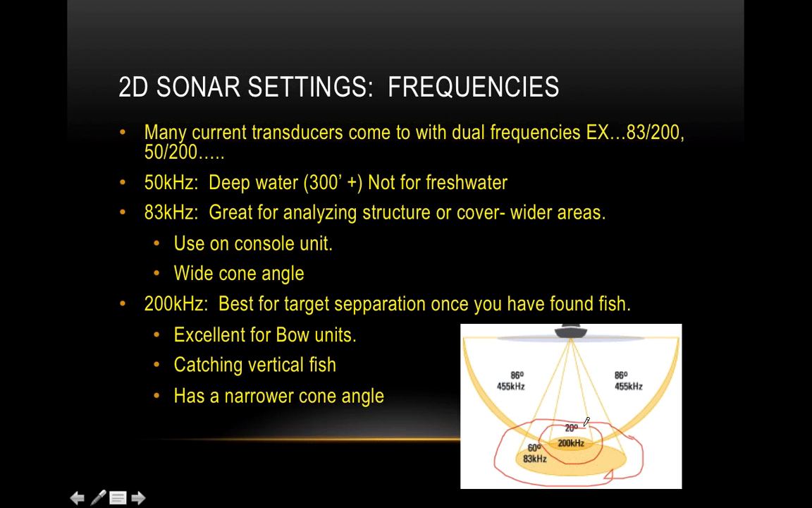So you're covering less of the bottom, you're being more precise, you're seeing what's directly underneath the boat instead of something that may be over here, or may be right underneath your boat. But in 200 kilohertz, it's underneath the boat. So it's excellent for catching vertical fish, fishing a drop shot or something vertical, a spoon. 200 kilohertz is great because it's got a very precise cone and frequency to get those fish right underneath the boat.